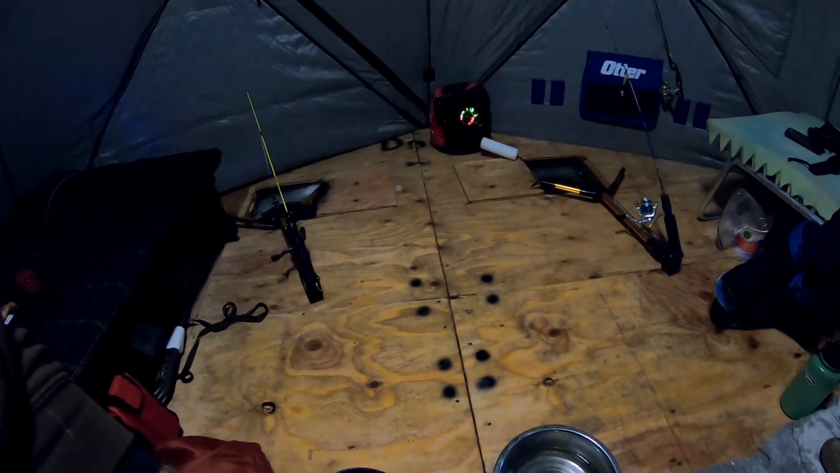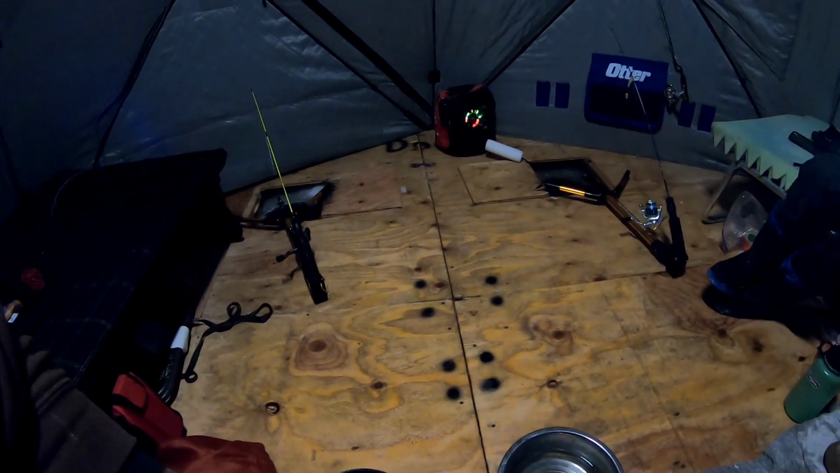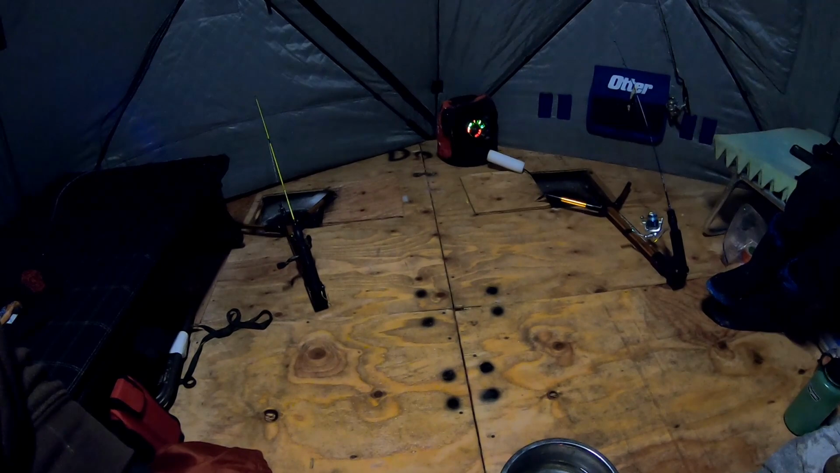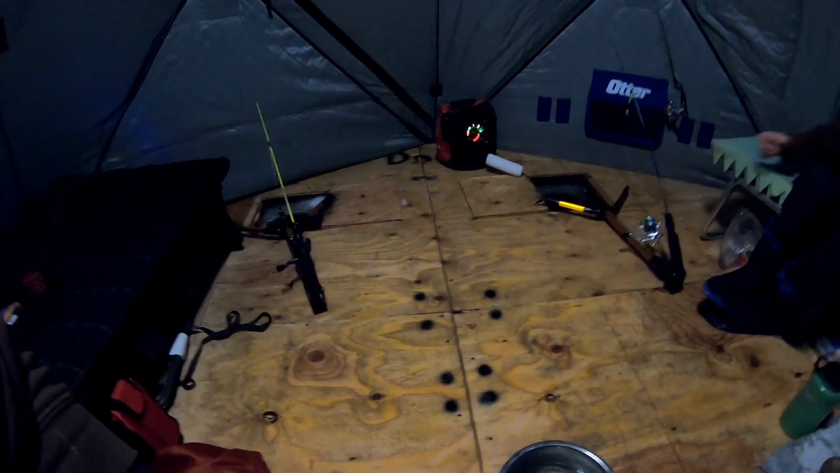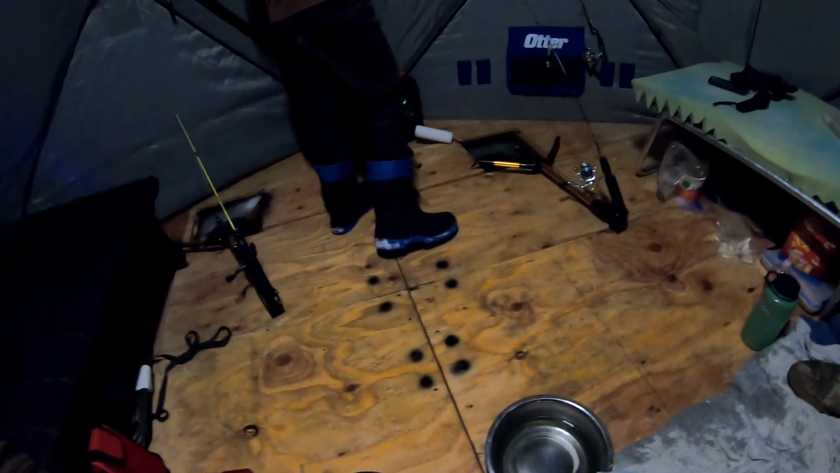Keep this up about every 15 minutes. We've been hooking one here the last hour or so. I don't know, maybe a little longer than that, I guess. But anyway, had our dinner, right in the middle of eating it when that fish went. So keep at it. Hopefully I'll remember to grab the camera on the next one.